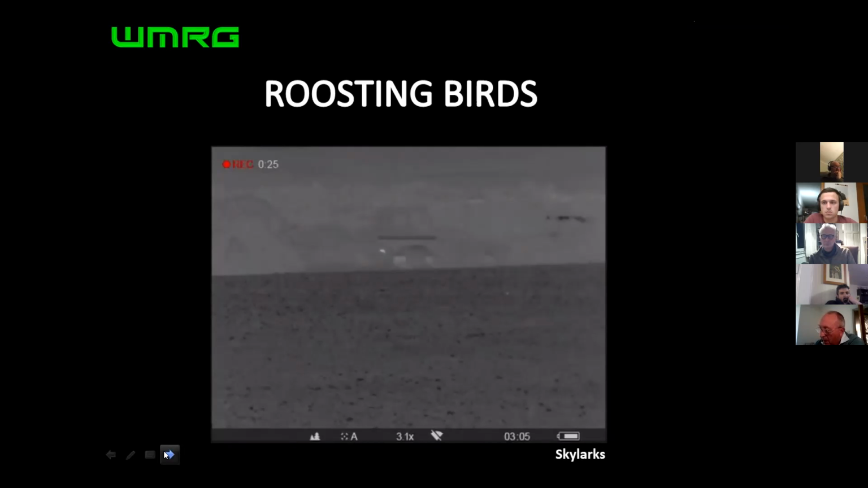I think what's really interesting about the thermal looking at roosting birds is actually what does roost in the fields. I could give you the longest list in the world of what we found, but some of the key species are water rail, fieldfare, redwing, wheatear, yellowhammer, skylark, obviously. Just a wide array of birds, grey partridge. And what's been brilliant with this is we've been able to go on farmers' fields who didn't realise they had certain species like grey partridge, and just walk on the field and find a covey of 20 birds.